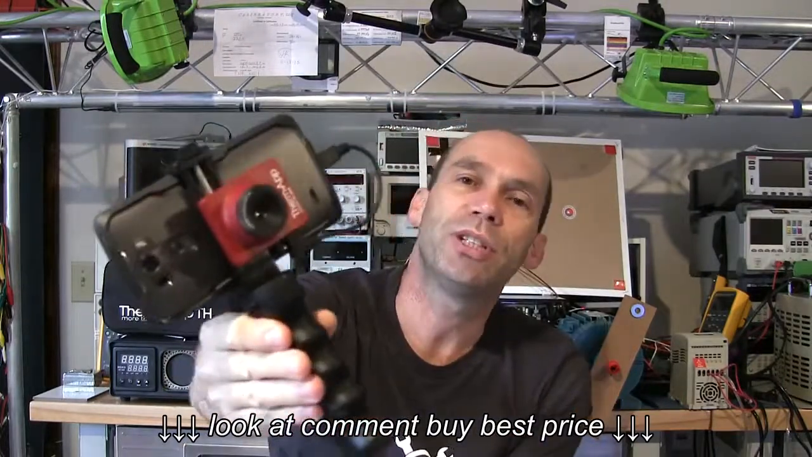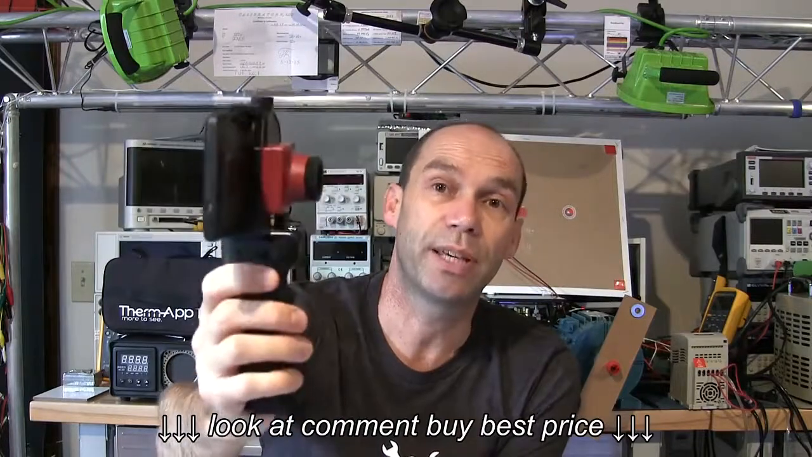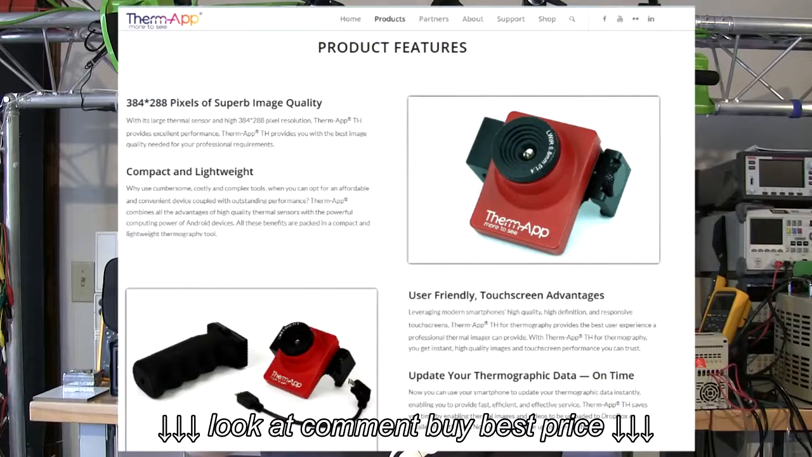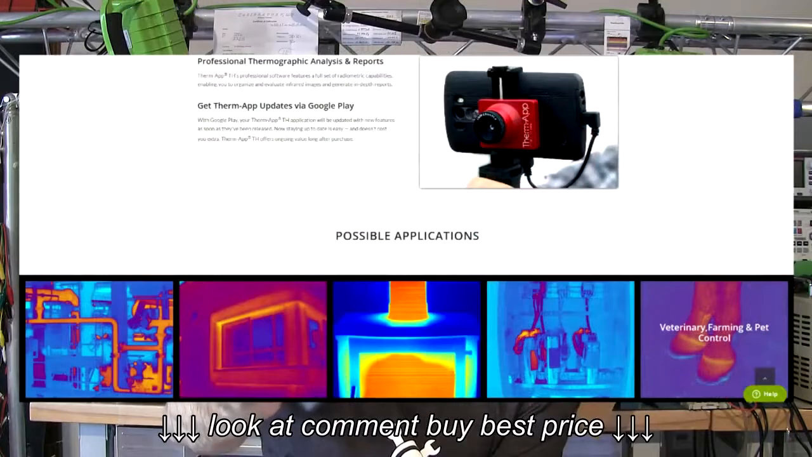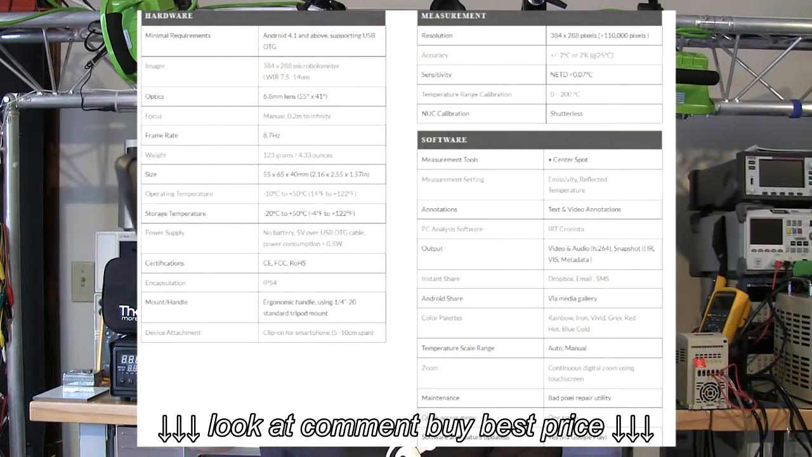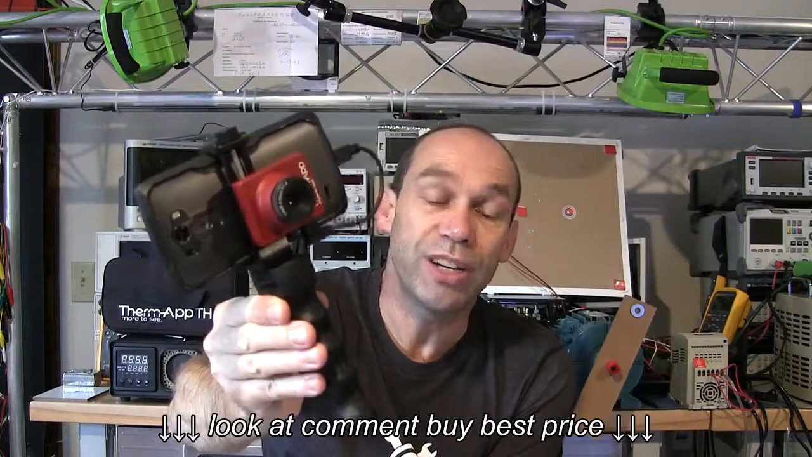So this camera, which attaches to an Android phone, has got some very interesting specifications. It's got a resolution of 384 by 288, which means it's got over 110,000 pixels. It's got a NETD, or sensitivity, of less than 0.07 degrees C. It's got a thermal range of about 0 to 200 degrees C. Its NUC, or non-uniformity correction, is shutterless.